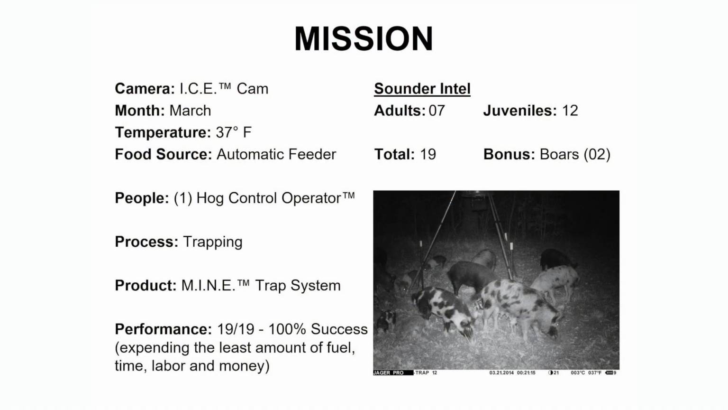We have established an automatic feeder as a daily food source during the month of March with an overnight temperature of 37 degrees. Sounder Intel verifies 7 adults and 12 juveniles for a total of 19. We have determined a single trained and certified hog control operator will employ the trapping process using a M.I.N.E trapping system. Our performance standard is 100% success, which means we must remove all 19 pigs, expending the least amount of fuel, time, labor, and money.